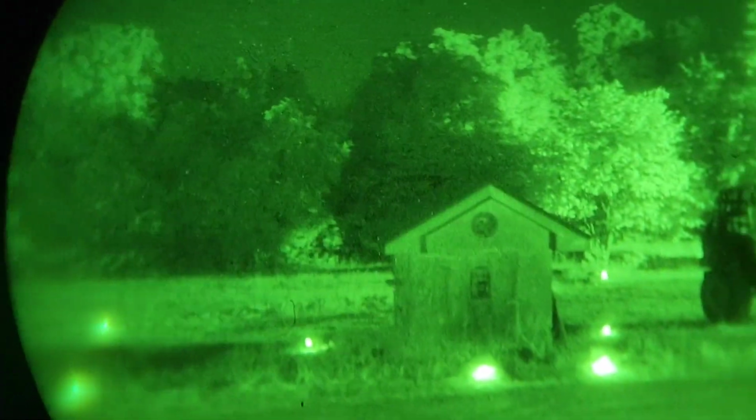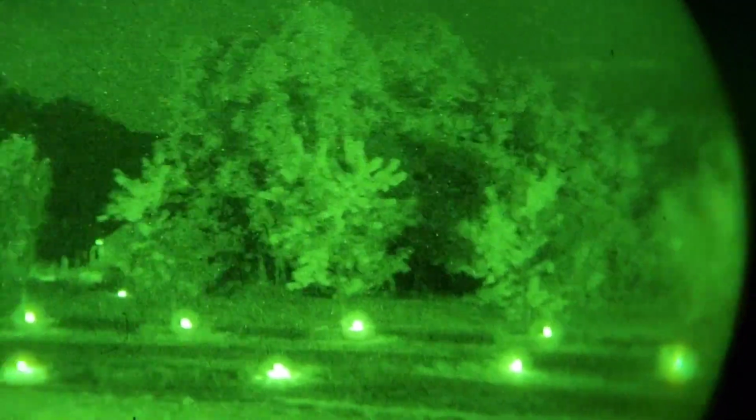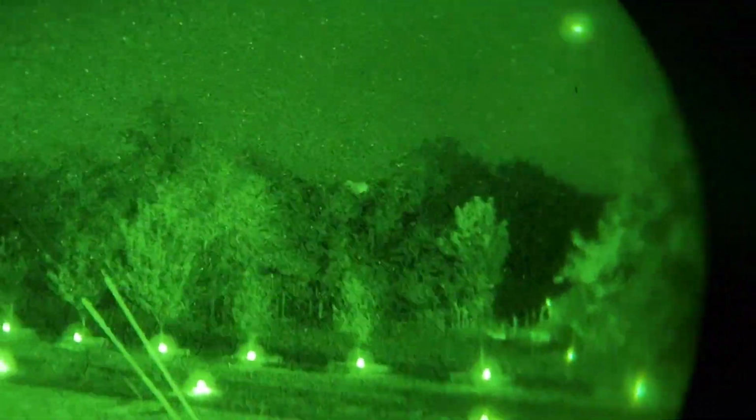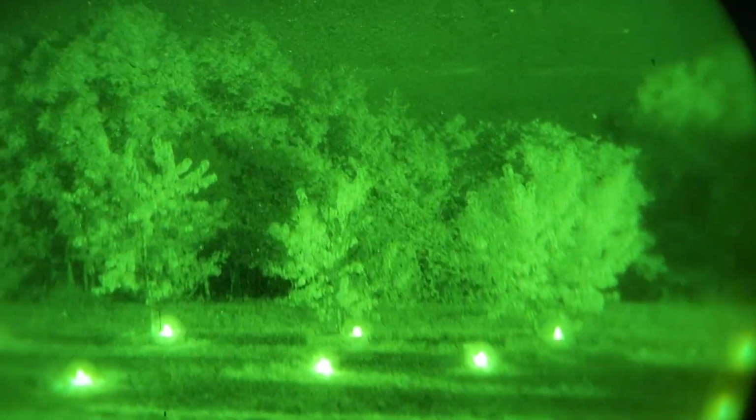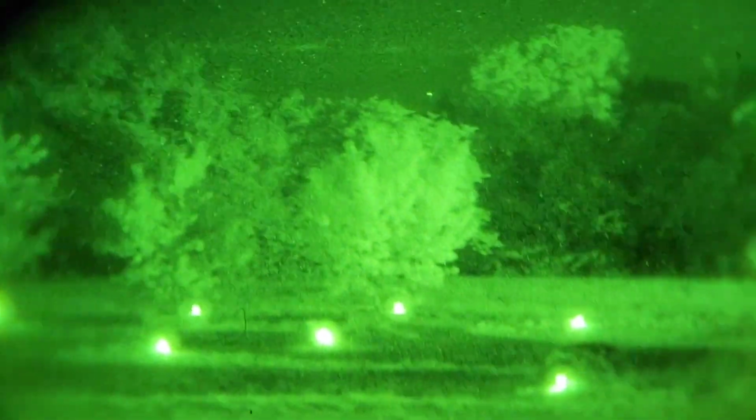Hey guys, I'm just out here checking things out with my night vision. Thought I'd share some of the things that I come across and see in the skies above when you look through night vision, and how clear and how beautiful it is, how many stars you can actually see. So let's check out some wild orbs that I've been seeing floating around in the sky above. All right, let's get to it.